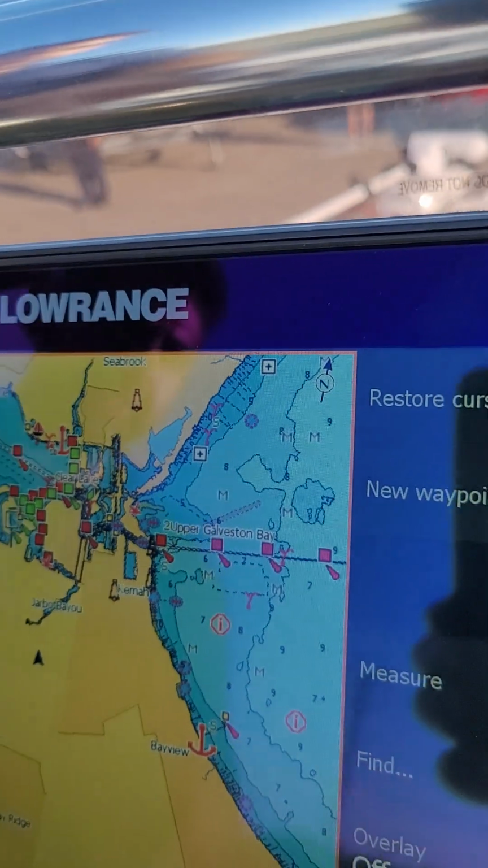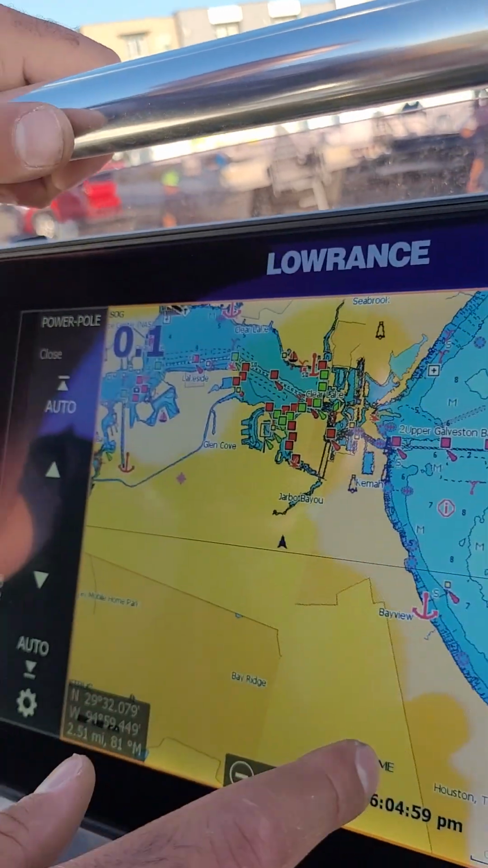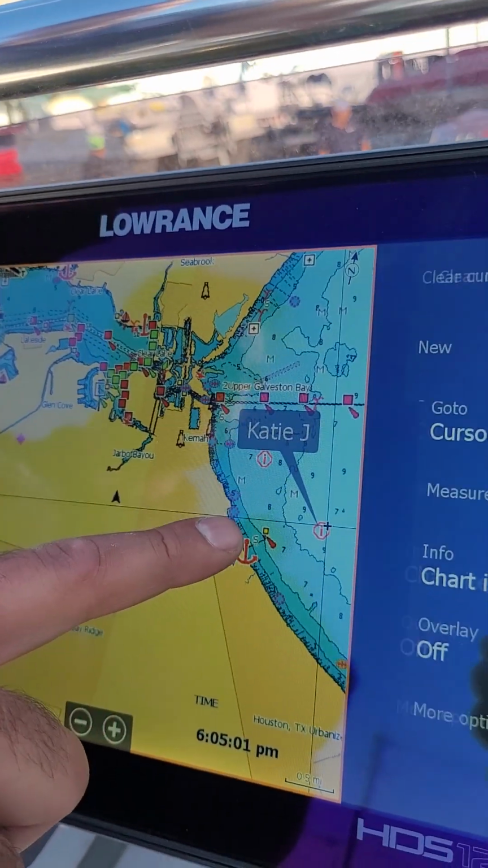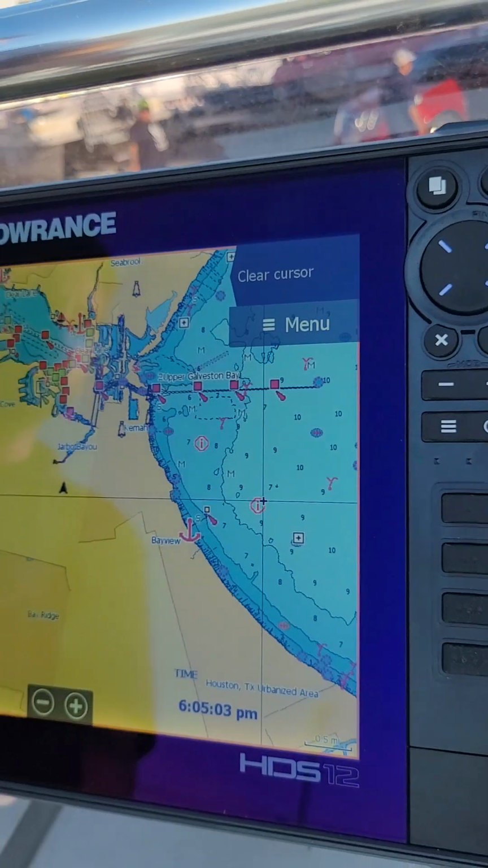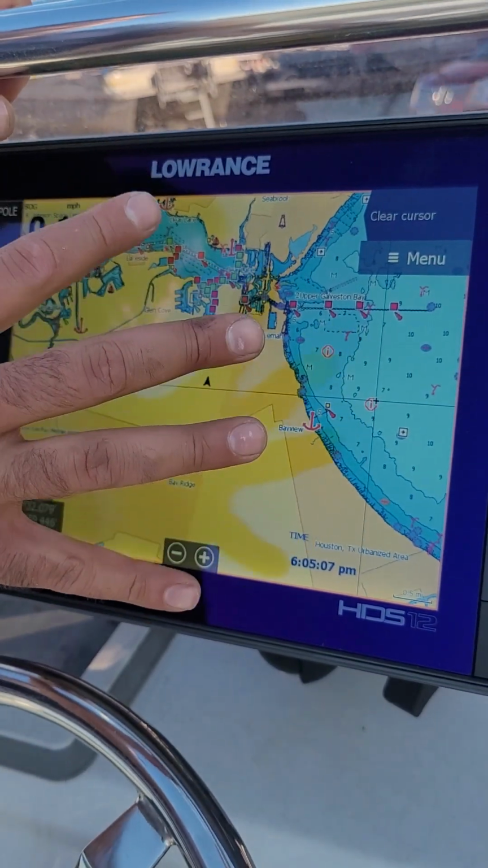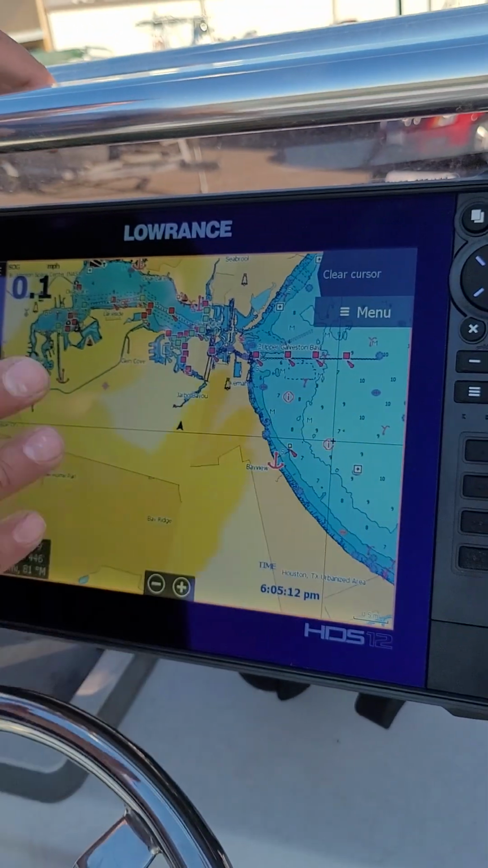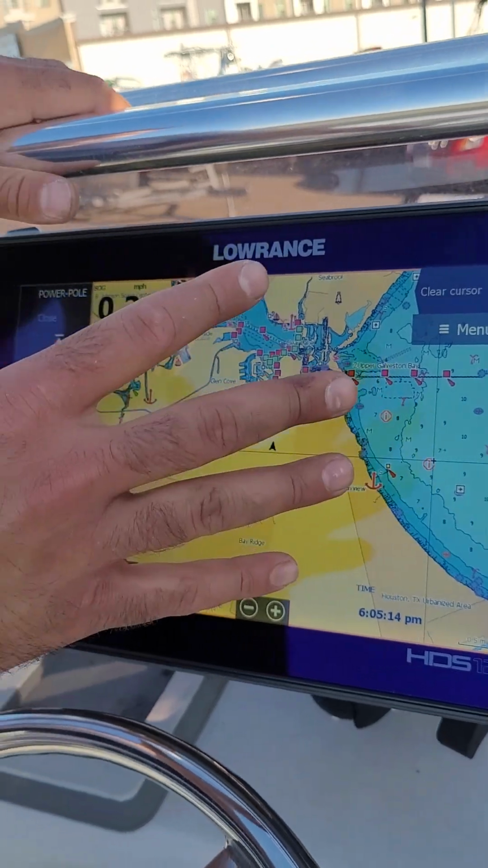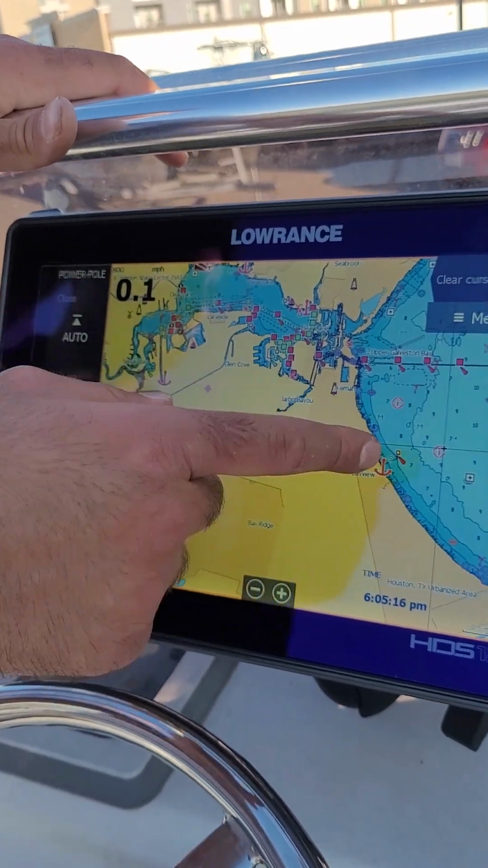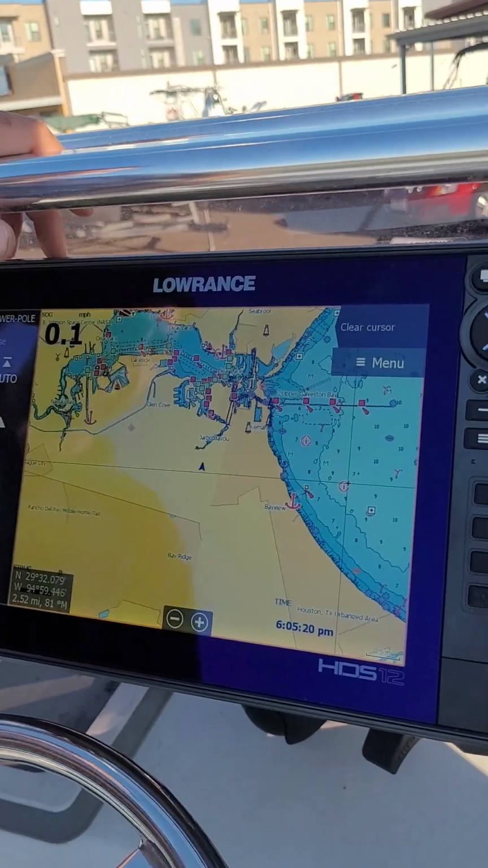So this HDS Live shows you all the channel markers out there. You can click on an obstruction, it'll tell you what it is. That's preloaded. Now you can get cards that'll actually update and show like a satellite image. So for some people, when they see this, it just looks like a bunch of lines and colors. When you see it as a satellite image, you can reference, oh, I see that building right there. It's right next to my spot. Where I can navigate there.